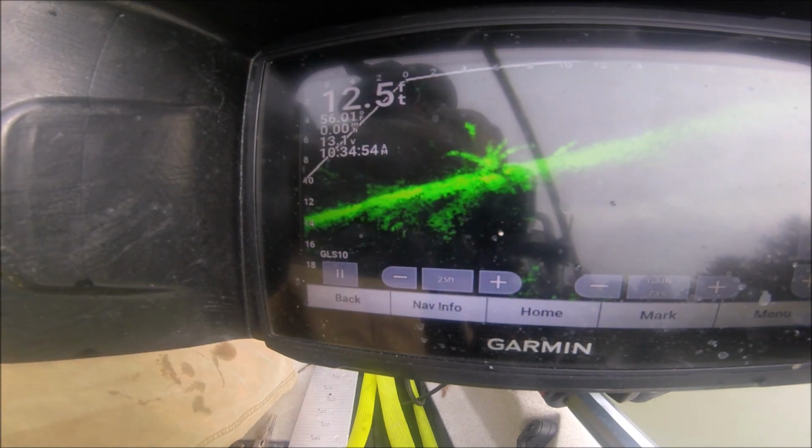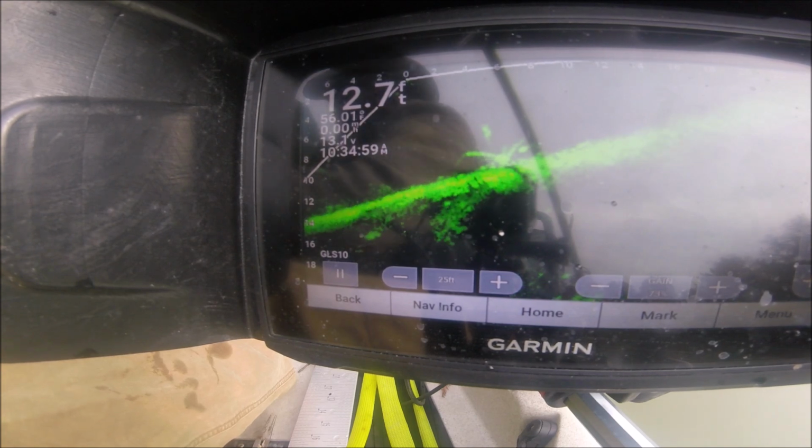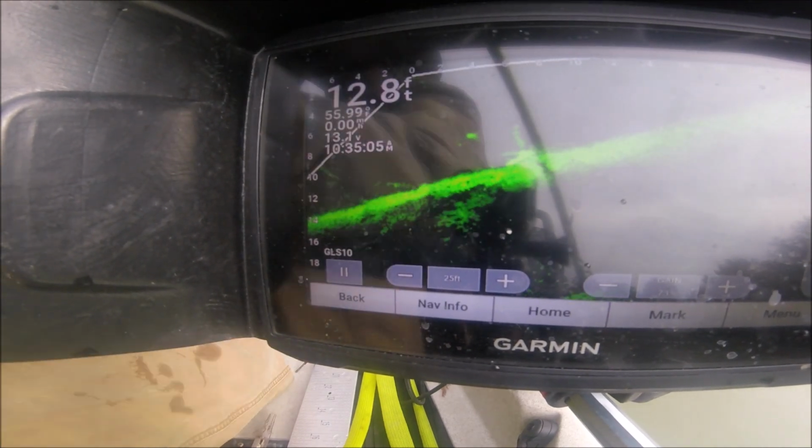Nice fat Lake Houston crappie, y'all. Got blood on my jig. Gotta wipe it off. Nice fat fish, y'all. Ones I ain't gotta measure. It's a good solid keeper.